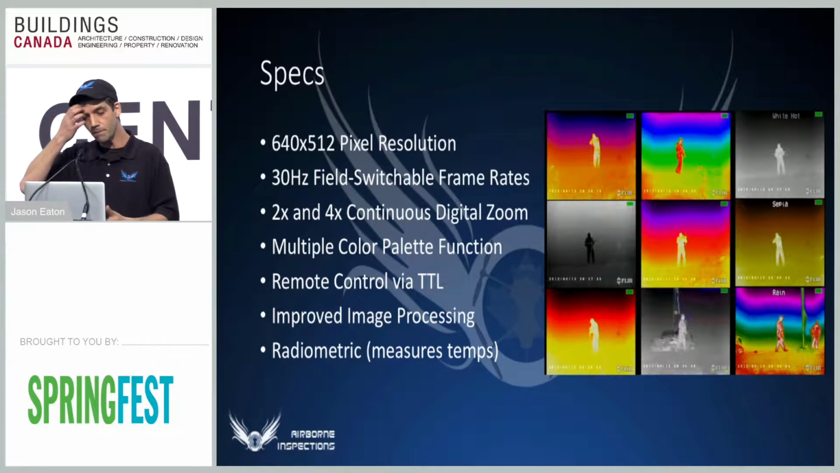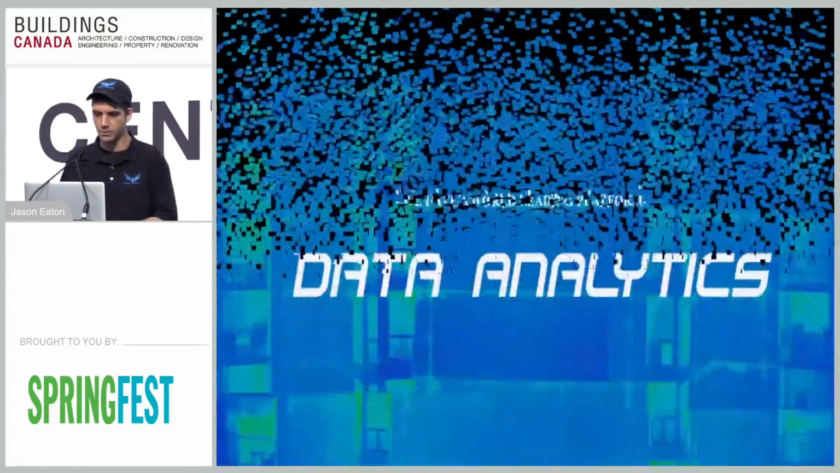It does have a zoom. We've got multiple color palettes, as you can see. And depending on who your thermographer is, we actually have 2 level 1s and a level 2 thermographer on board, as well as a PENG to help you out on that side. Anyway, I'm going to talk about radiometrics in a bit once we move on.